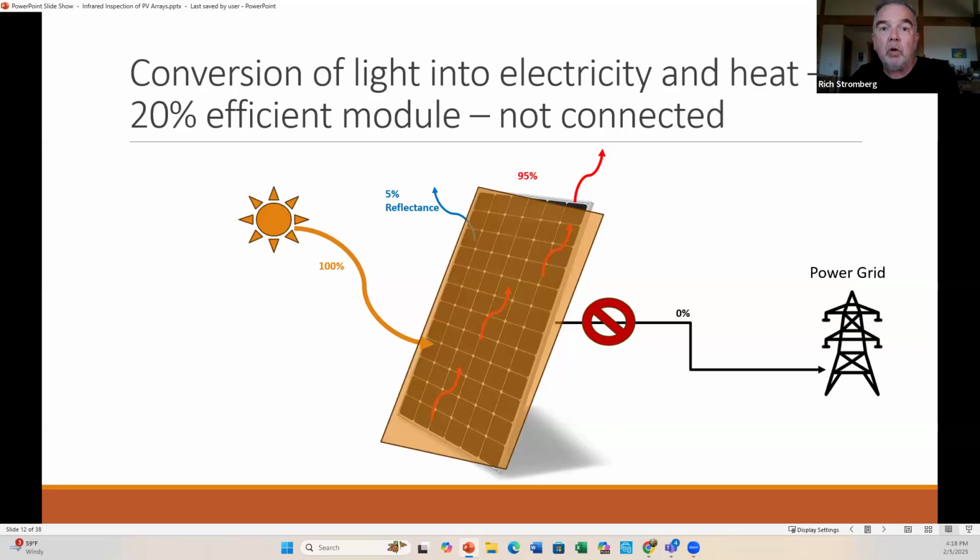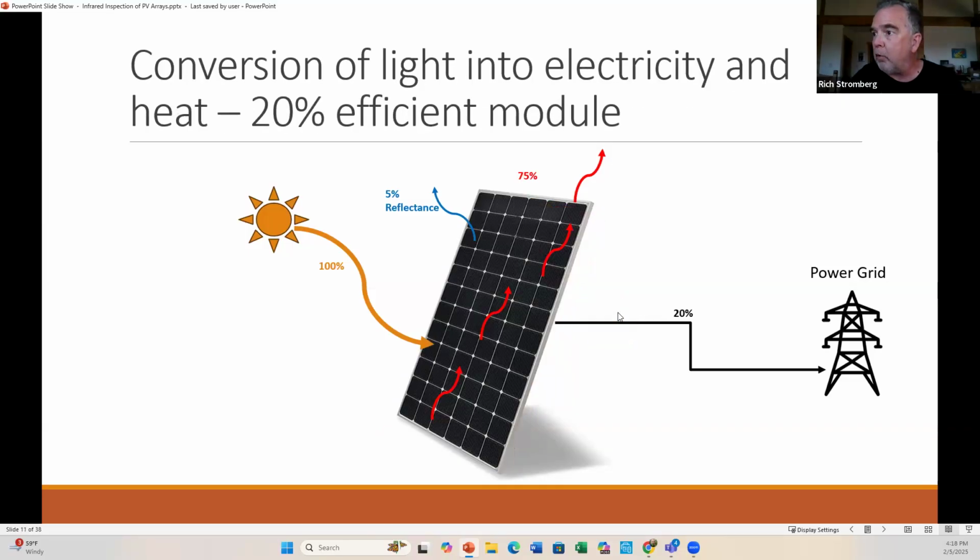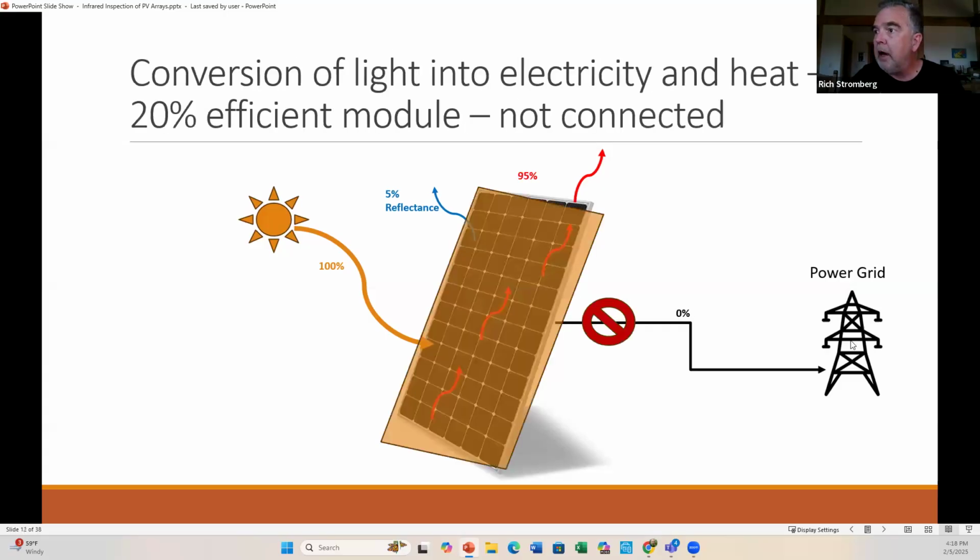Now, let's say the module is completely broken, or maybe somebody cut the cable or disconnected the cable so it can't send its power out. Well, now none of that 20% of the power that we had here can go to the grid. And so the module actually heats up more. All that 95% of the energy stays in the module, and it has to radiate that heat out to dissipate it. So the entire module will be about 4 or 5 degrees Celsius warmer than the adjacent one if you were to look through a thermal camera on multiple modules on your rooftop or on a ground mount array.